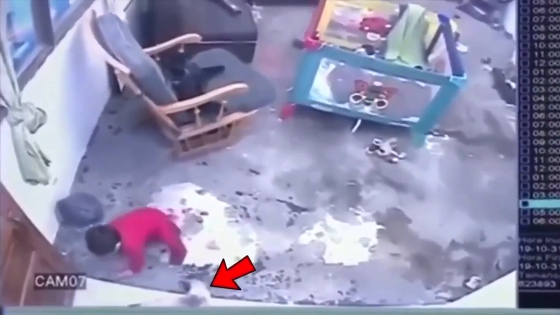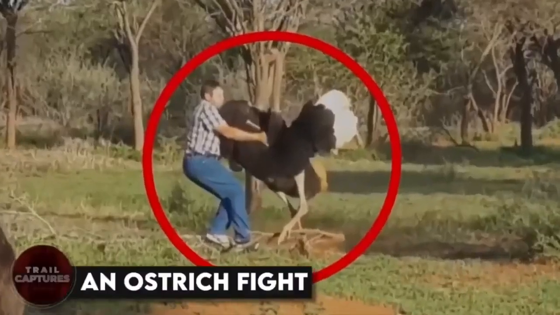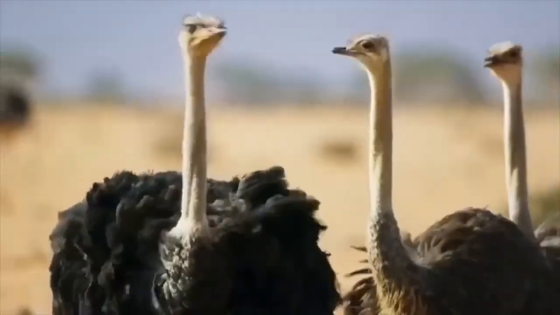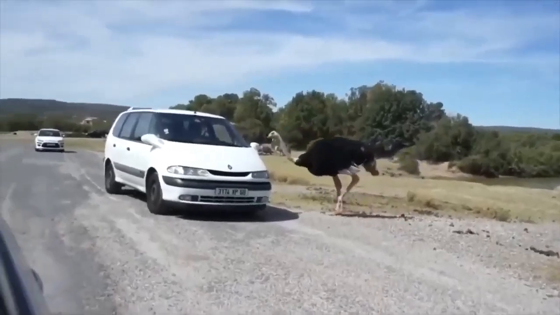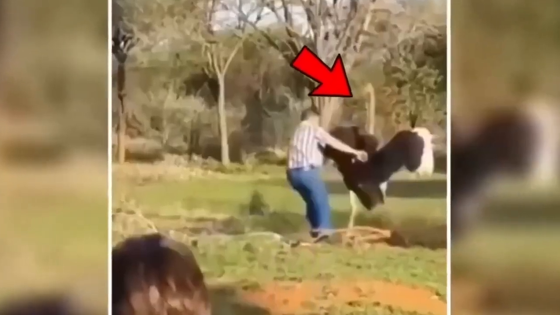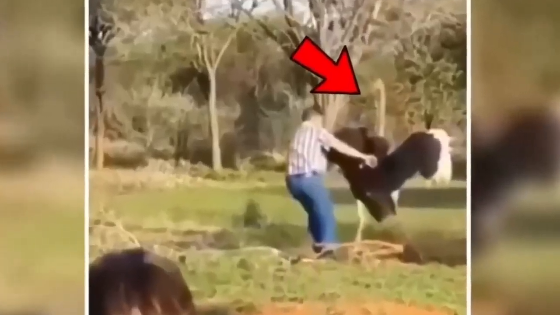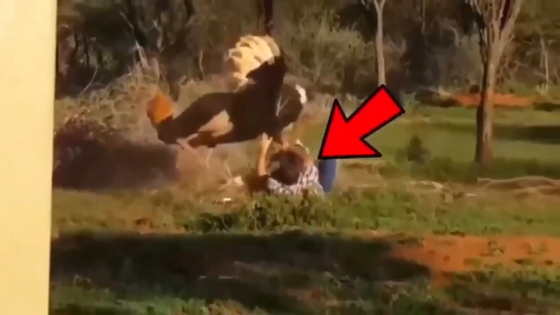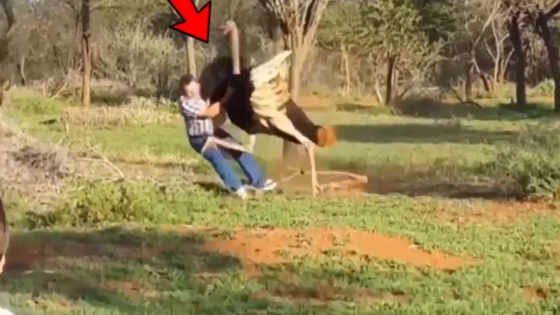How sweet is that? An ostrich fight. Did you know that ostriches are the biggest and heaviest birds out there? Even though they're usually harmless and don't bite much, we found a video of one going berserk and attacking a man. A group of guys were just hanging out when suddenly the ostrich went after one of them. Makes you wonder what made the bird so angry in the first place, doesn't it?